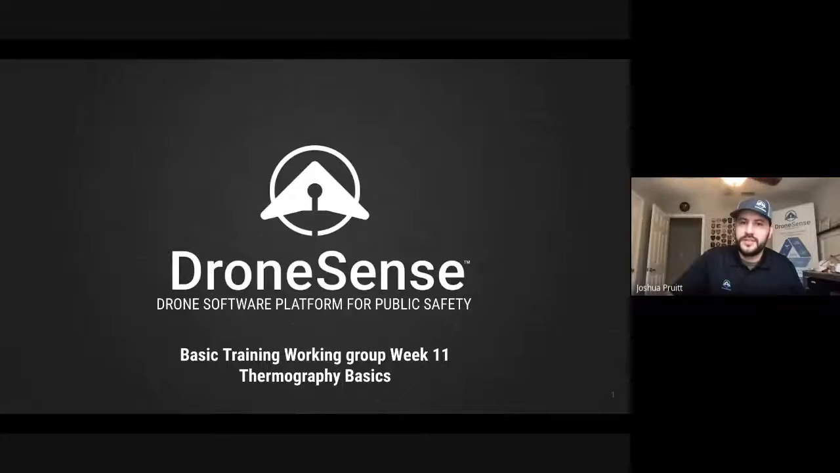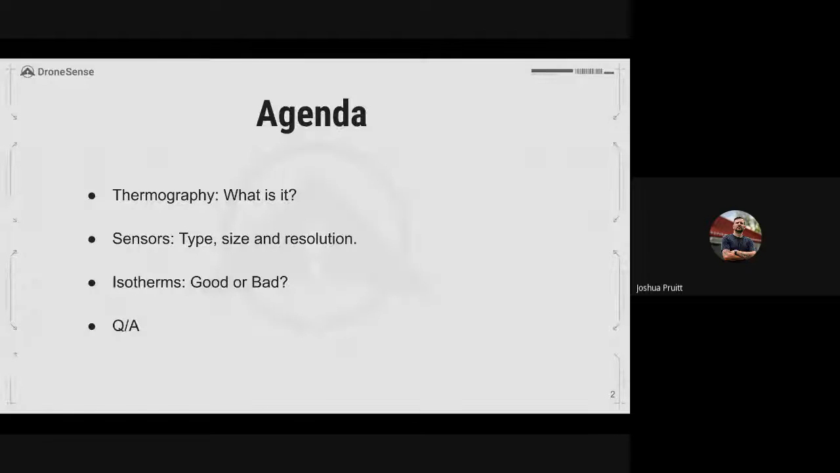Today, we are going to be focusing on thermography basics. So we will not be spending much, if any, time in the app itself or on the web console. With that being said, let's go ahead and jump into it. So what is thermography? We're going to start and then talk about sensor size, type, and resolution. We'll do some isotherms information, and then we'll open it up to Q&A as we always do.